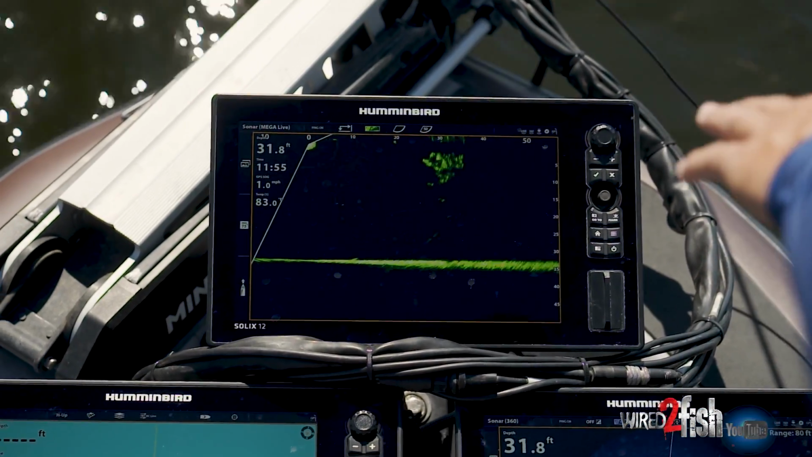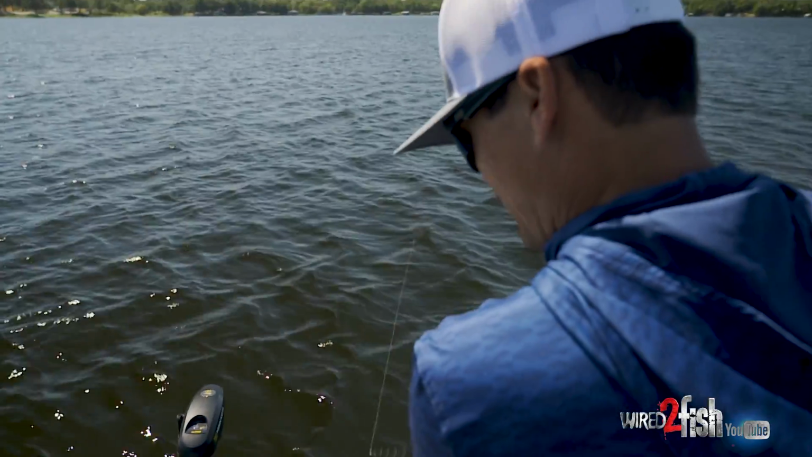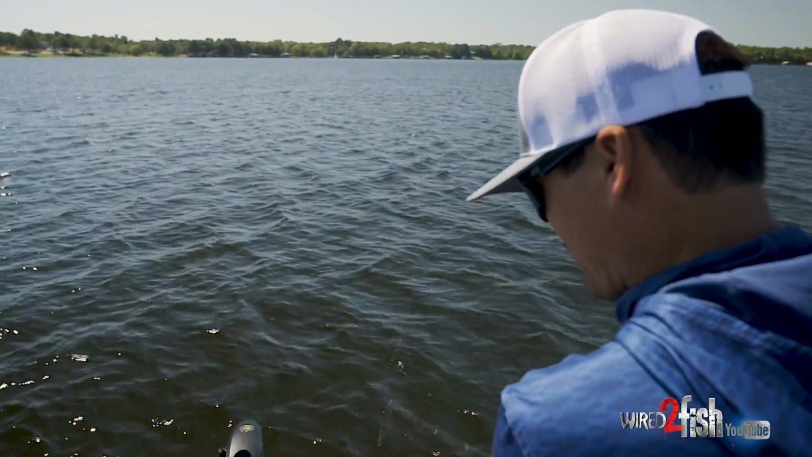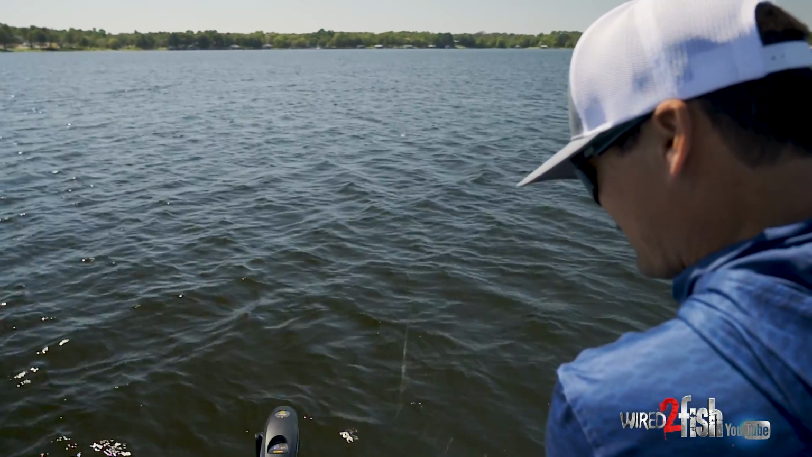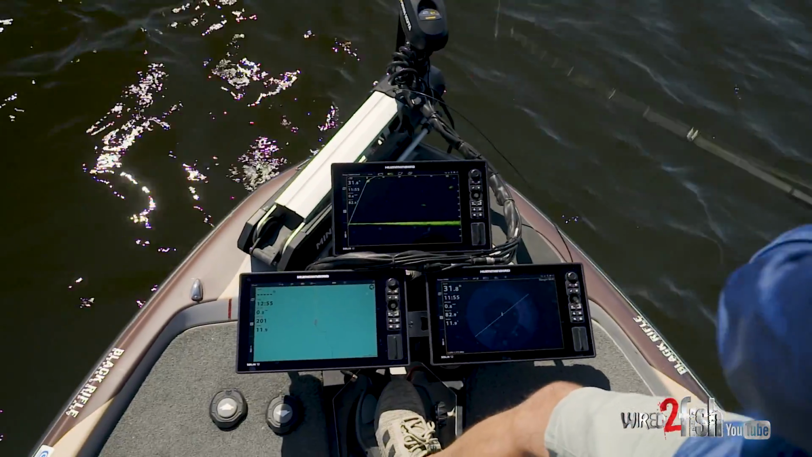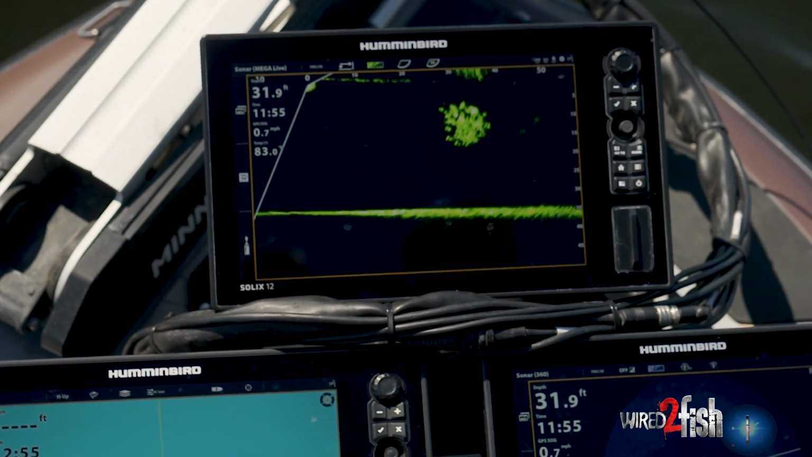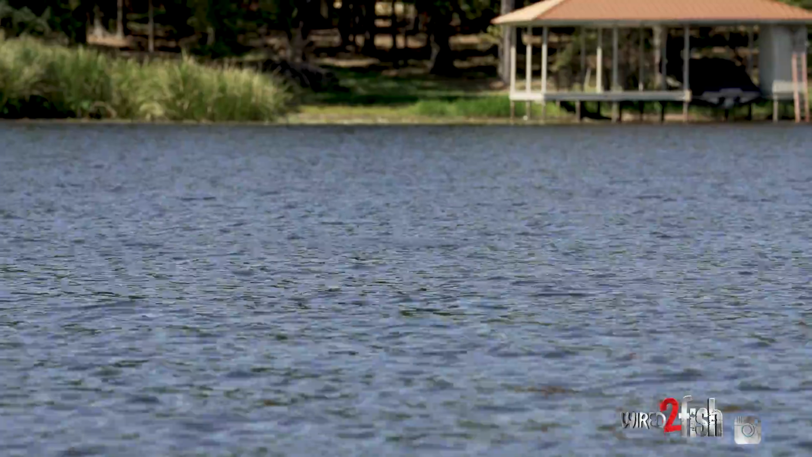So literally, I'm just watching them. It's almost useless to make a cast out there until the bait fish come, and that's when it is game on. And here's the other thing about this beam on this Mega Live right here. I could actually see my top water, and we were just staying within 50 feet of these fish the whole time. Watching these things is absolutely amazing.